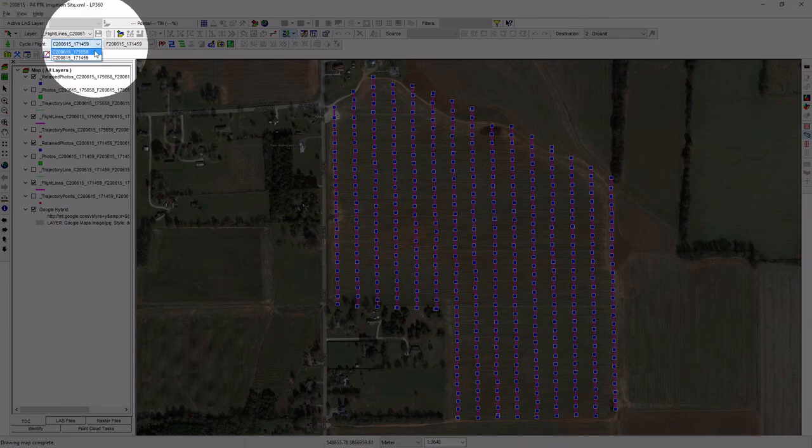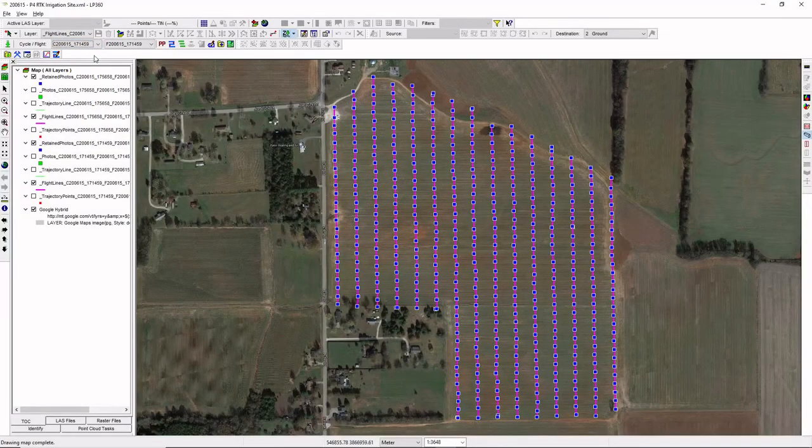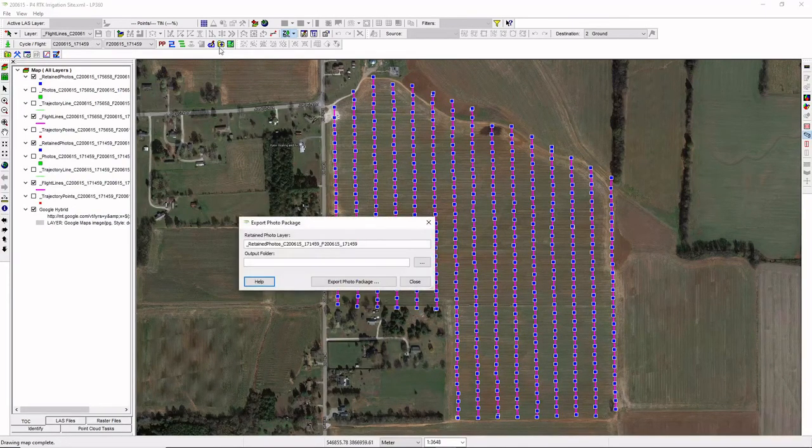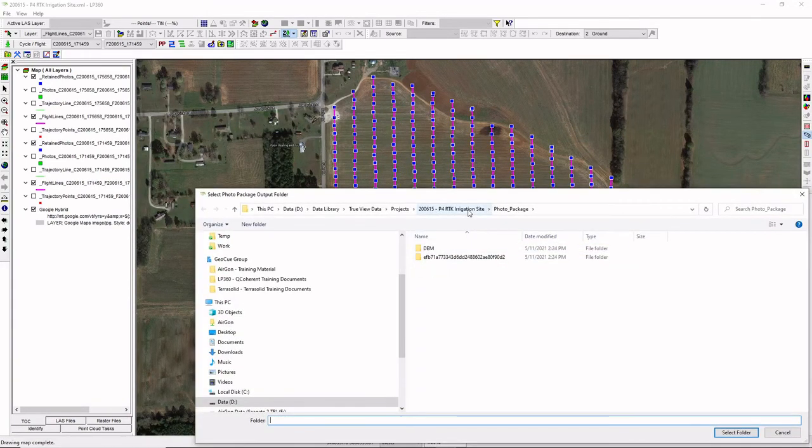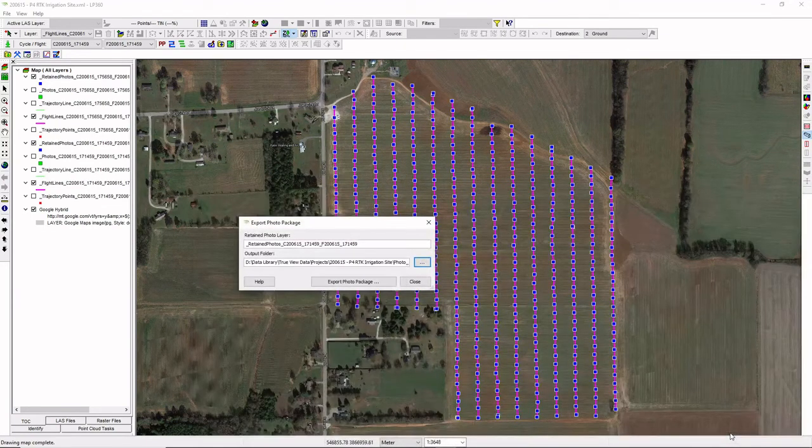In this case, I want to have flight 459, just looking at the last 3 digits as the designator there. And so now when I click export photo package, it's going to retain the photo layer for flight 459, and of course we're going to put it in the same folder. And go ahead and click export.